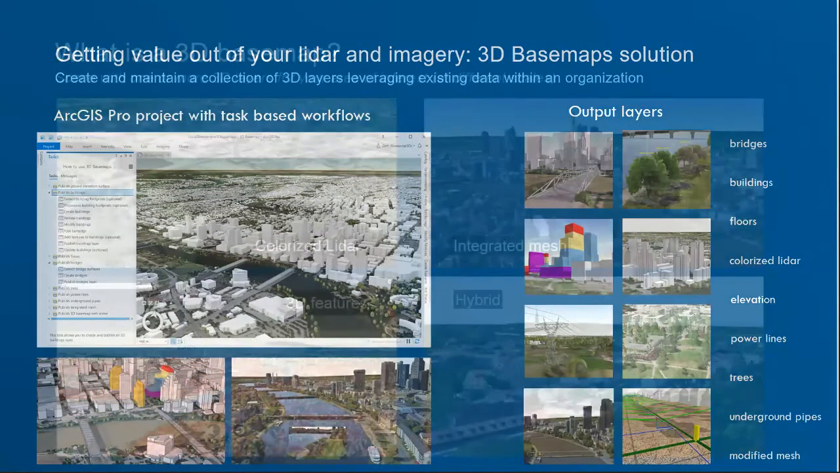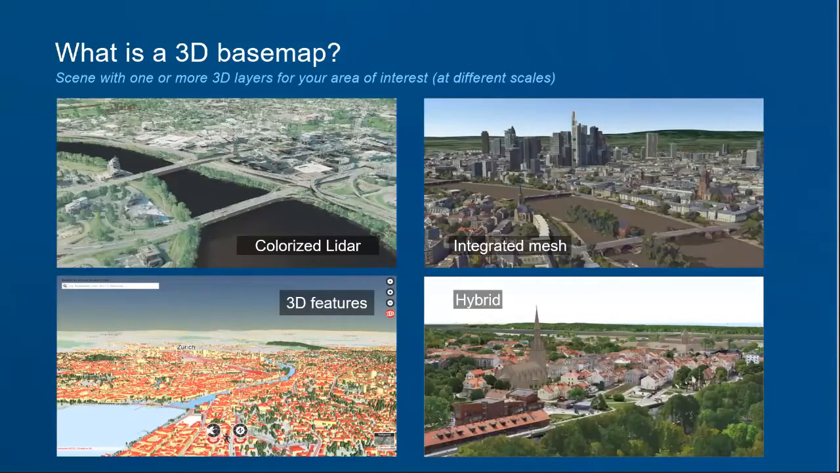So what is a 3D base map? A 3D base map can be anything that you throw into 3D that you want to represent as sort of your base map that you'd lay other operational layers or other analysis on. The easiest way to get to a 3D base map quickly is just download your LiDAR, or if you have it on a drive, and if you have imagery for your city, your county, or even a state.